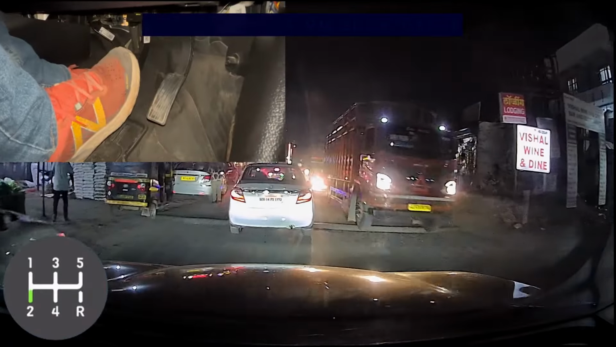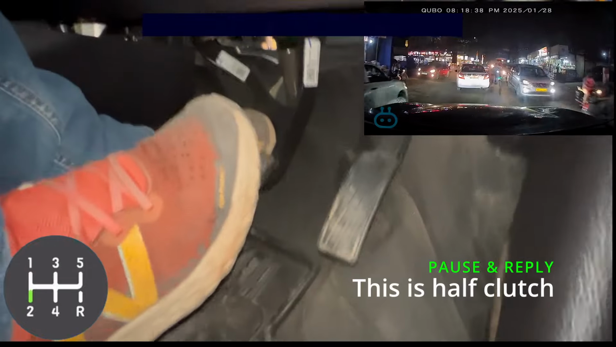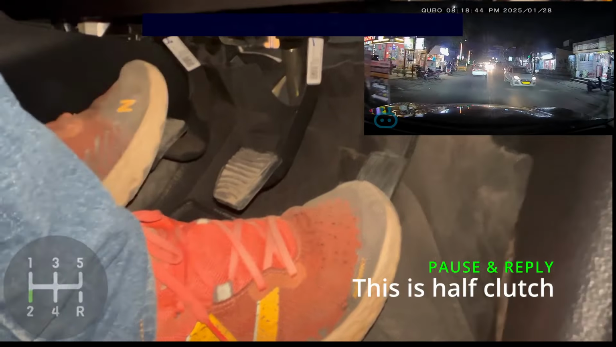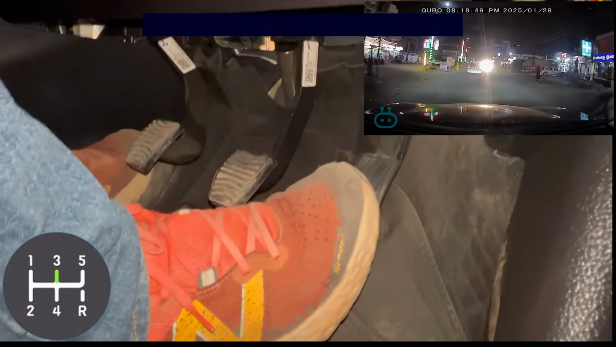Slowly we are moving ahead. This is bumper to bumper: half clutch, full clutch, half clutch, moving ahead. Because I cannot manage with this one, I have to give some power. Upshift, third gear, release the clutch, continue.